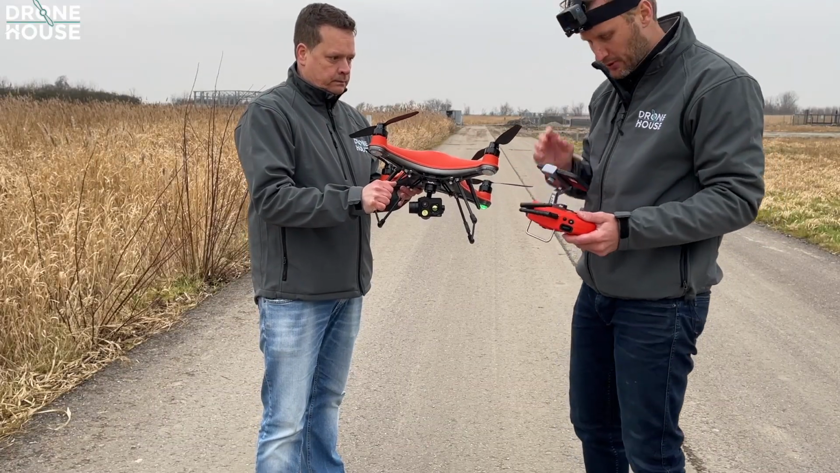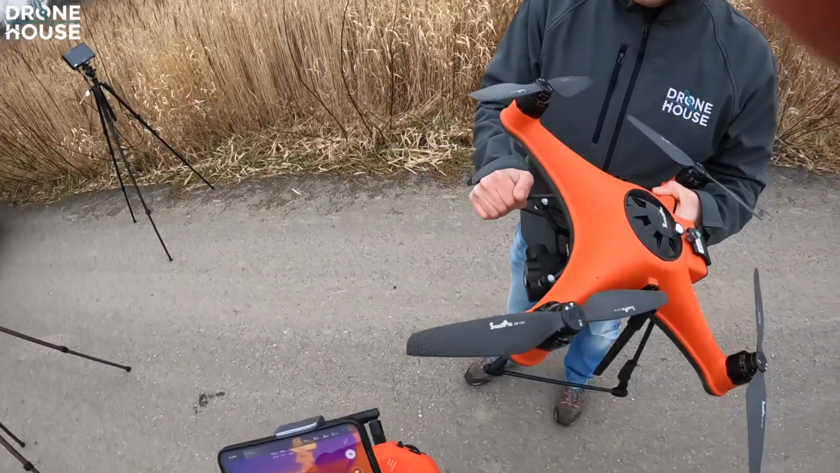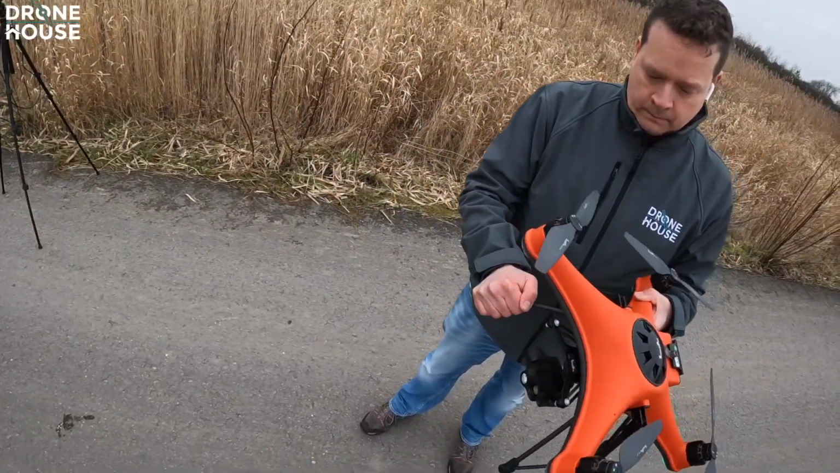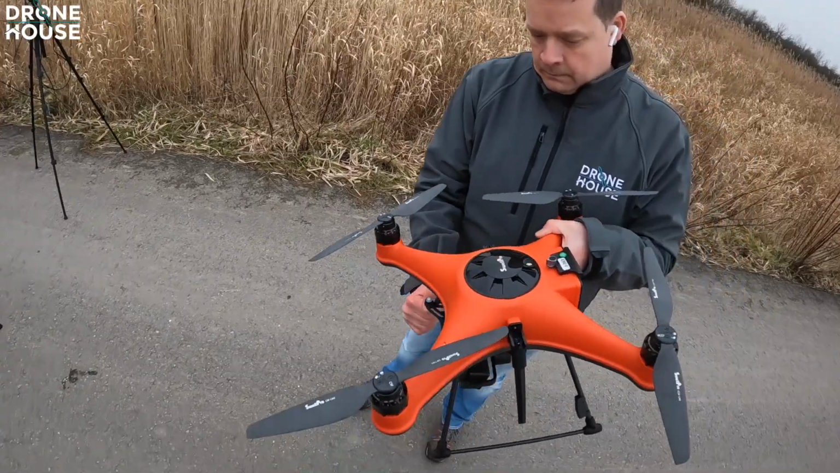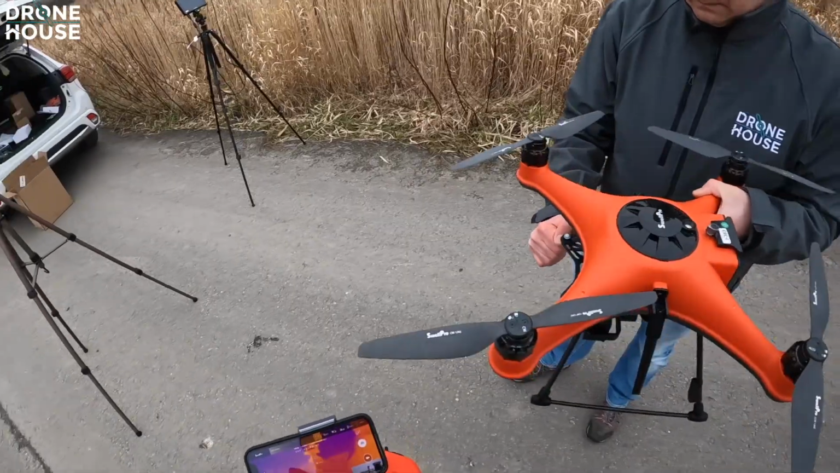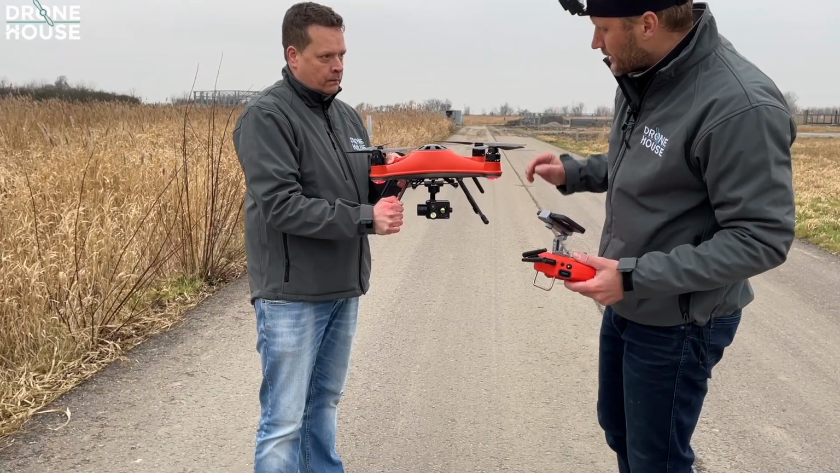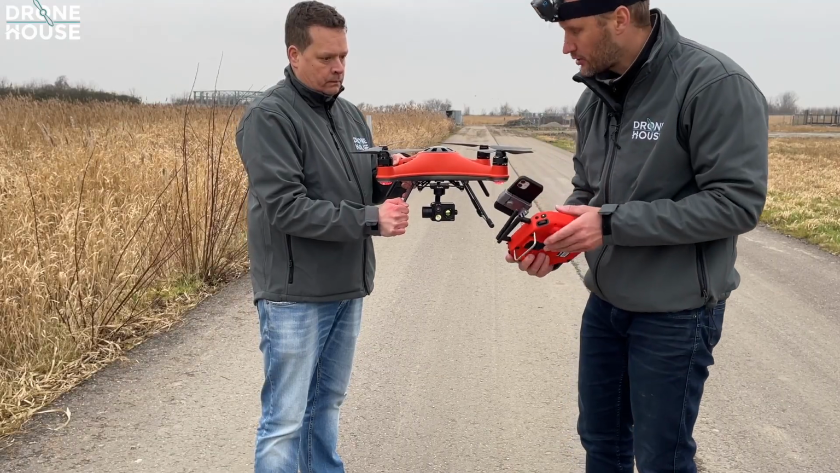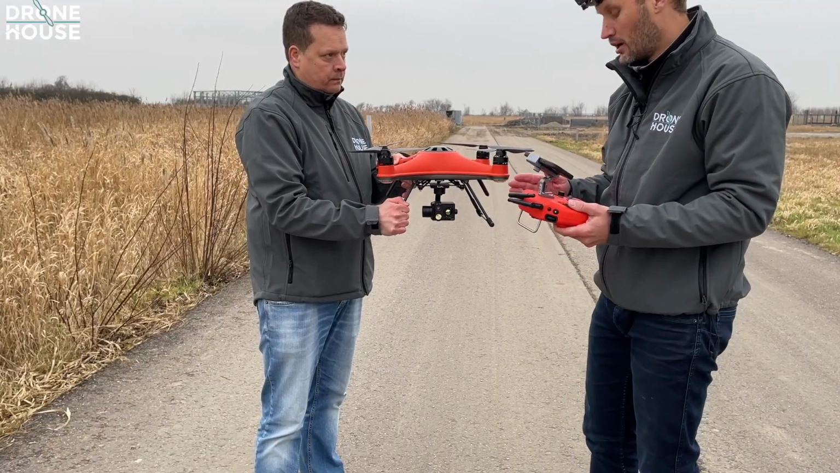Just a short explanation. I put my GoPro down also. It's 3-axis stabilized, so the yaw is also stabilized. It's looking pretty stable. All right. What I wanted to tell you is that you have 2 dials on the remote controller.